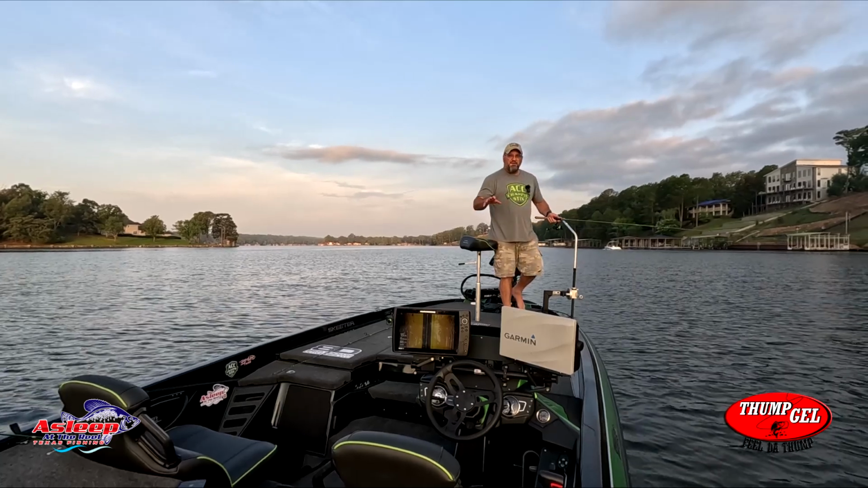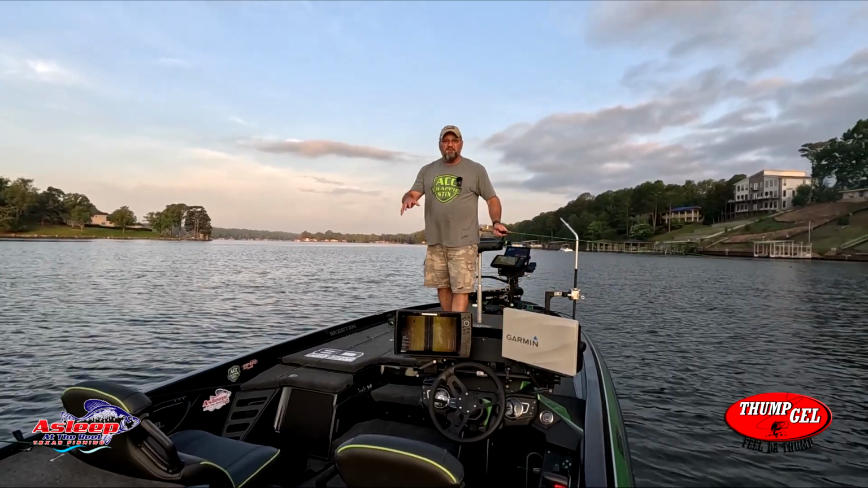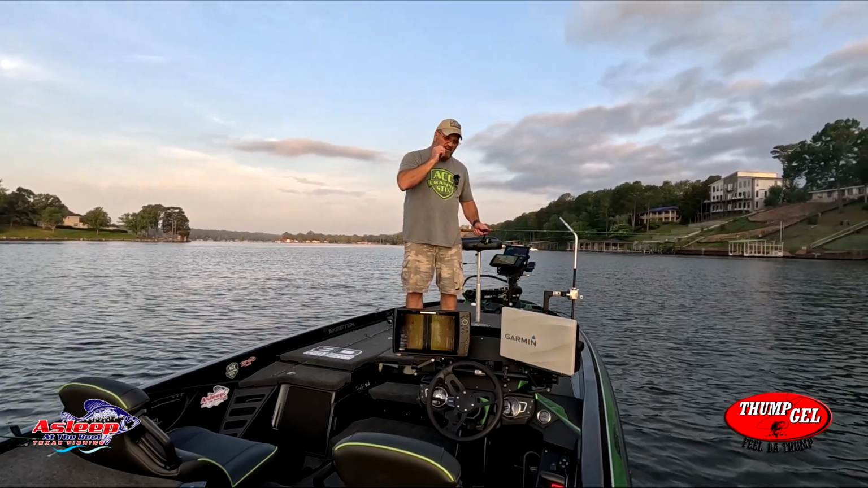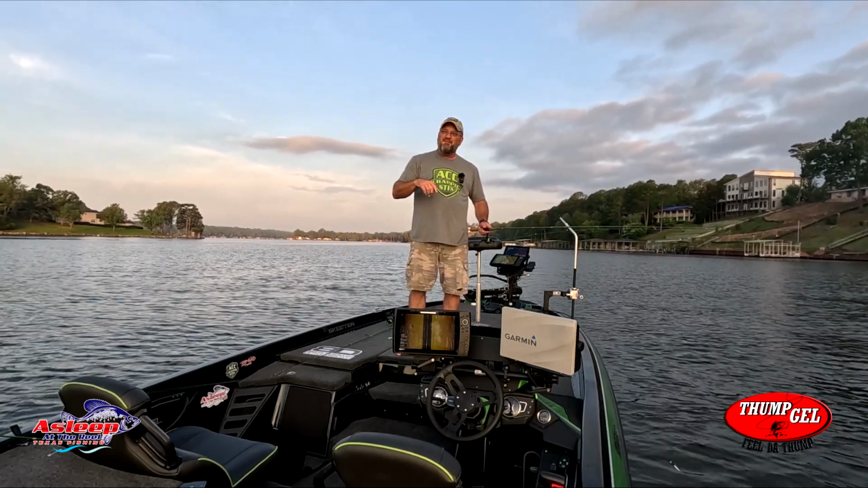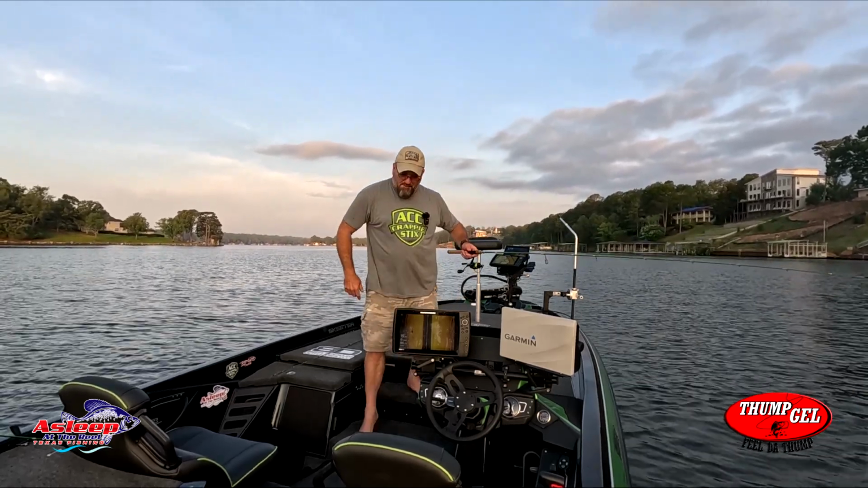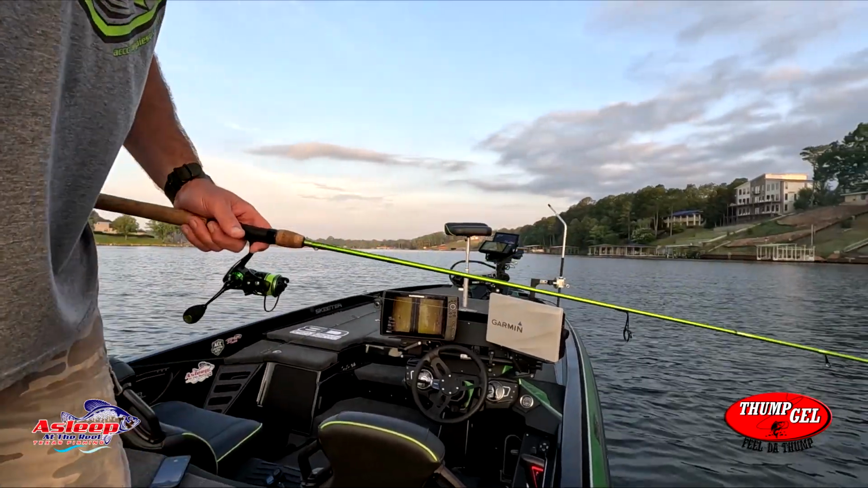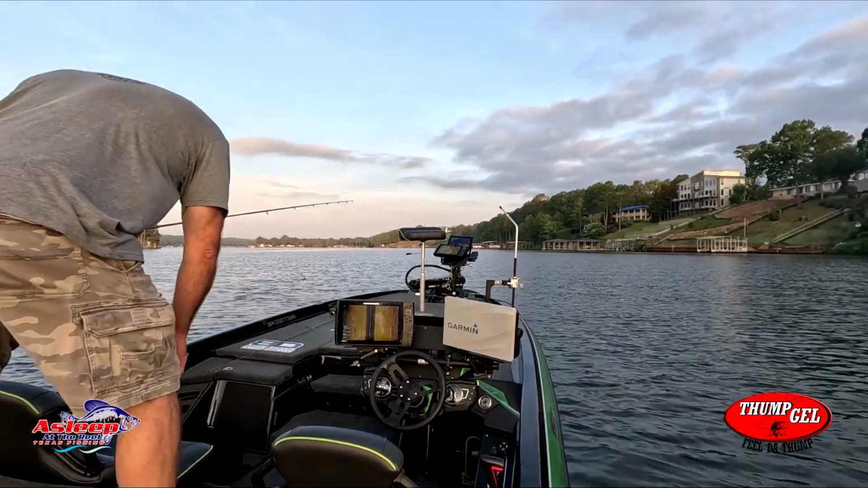All right, guys, so here's the trick that I'm finding right now. Drive through them, or just, not drive, but troll through them. And as soon as they start following, just pick that speed up. And then they're gonna go up and just grab it. It's happened 3 times now. Although that time I didn't catch it.